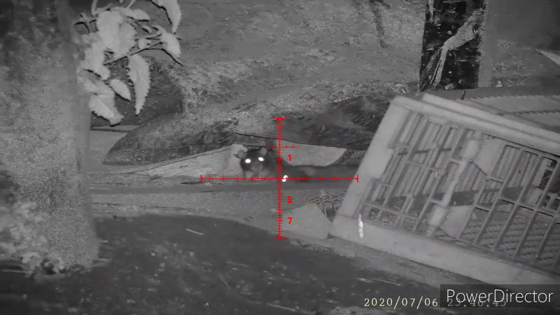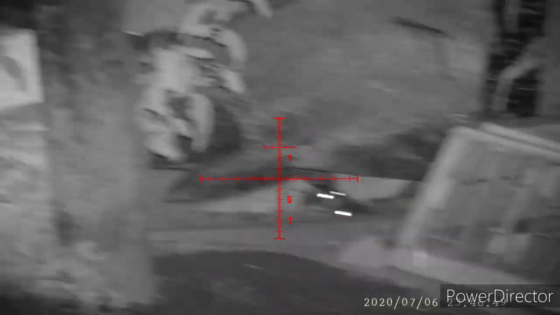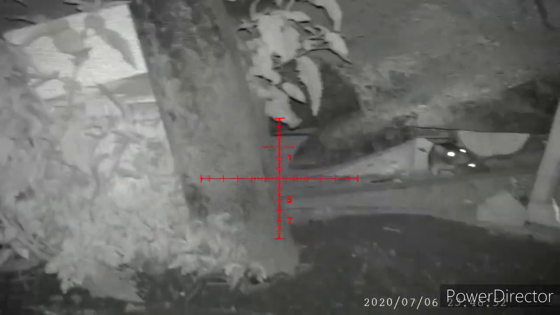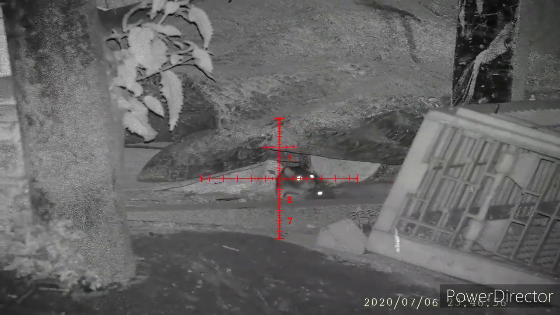Kane's using this 2.2 Ratwork tuned BSA Hornet with a Rowan Engineering mag system, which you have to individually index between shots, so that's why it's a little bit shaky, but it works really well.